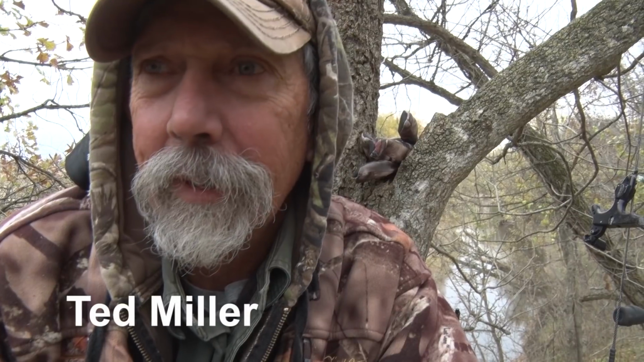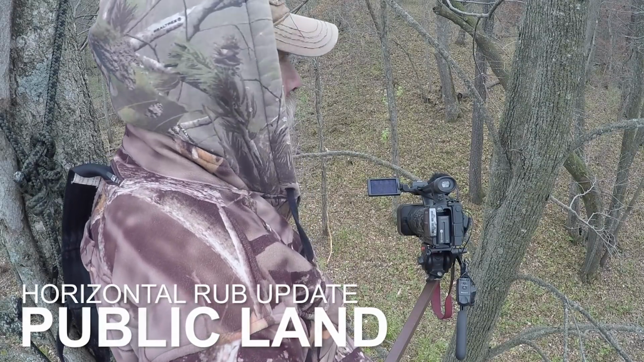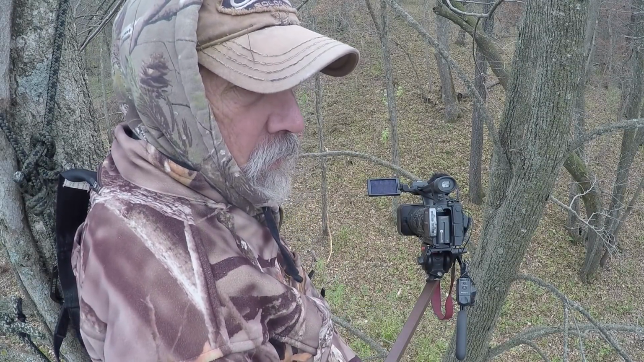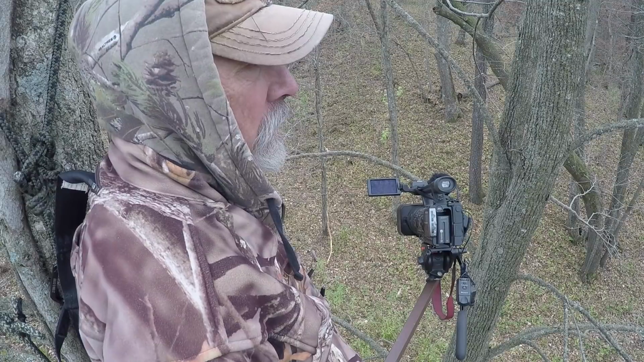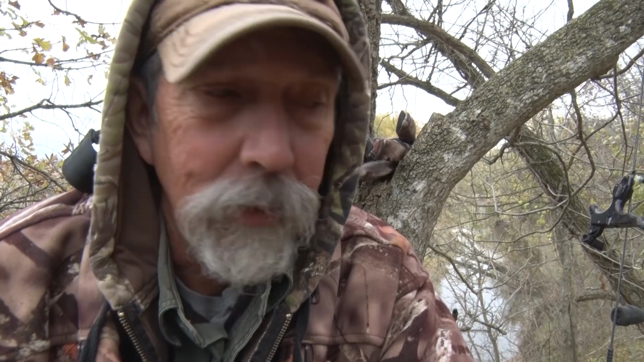Well, as you can see, we're back in here on the public land horizontal rub set tonight for the first time. 30th of October, Halloween. Had a pretty good westerly wind for this stand evening set, so slipped in here. The horizontal rub's definitely been hit, so it's actually broke off one of the posts that I had it attached to, but the other end is still attached to the live tree.